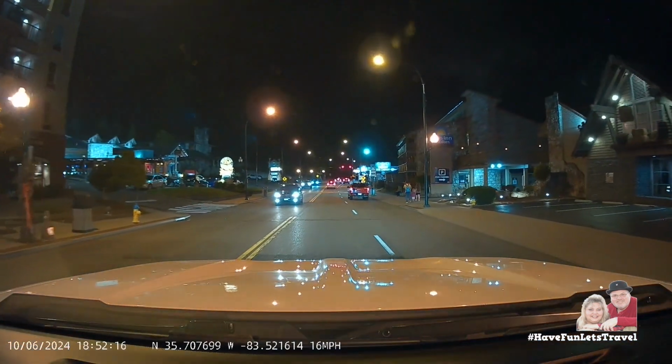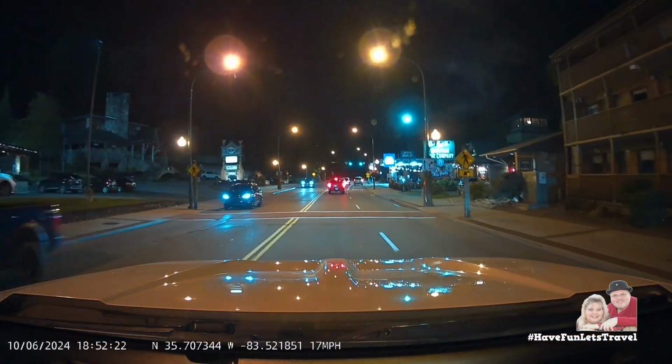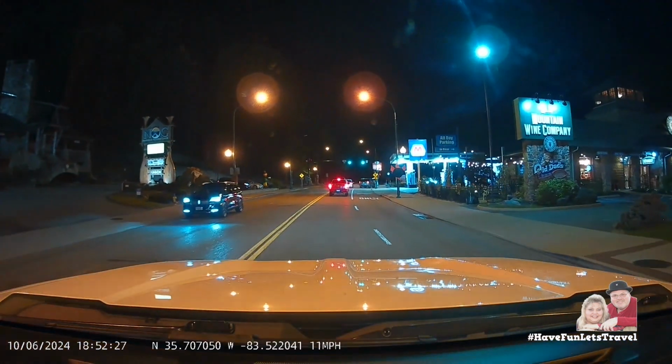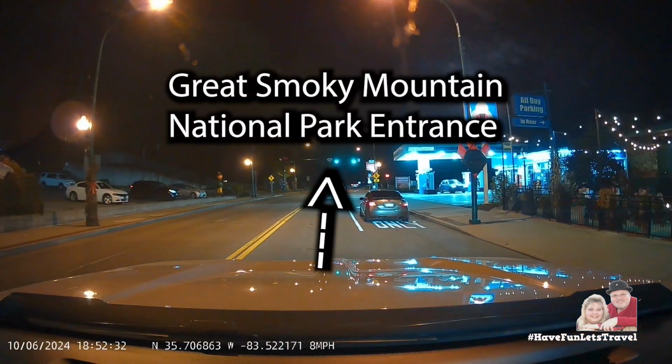This gas station on the right is the very last gas station before you enter the Smoky Mountain National Park, so pull over and fill up your gas tank. While we were at the halfway point of Cades Cove, we noticed a car that ran out of gas. They had to wait for hours for a tow truck to come help them, and it ruined their entire day. I wouldn't want anyone to experience that.